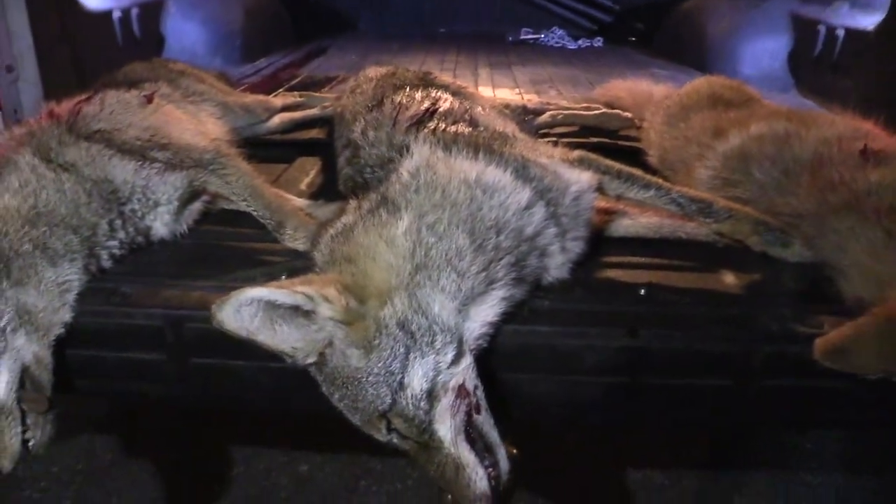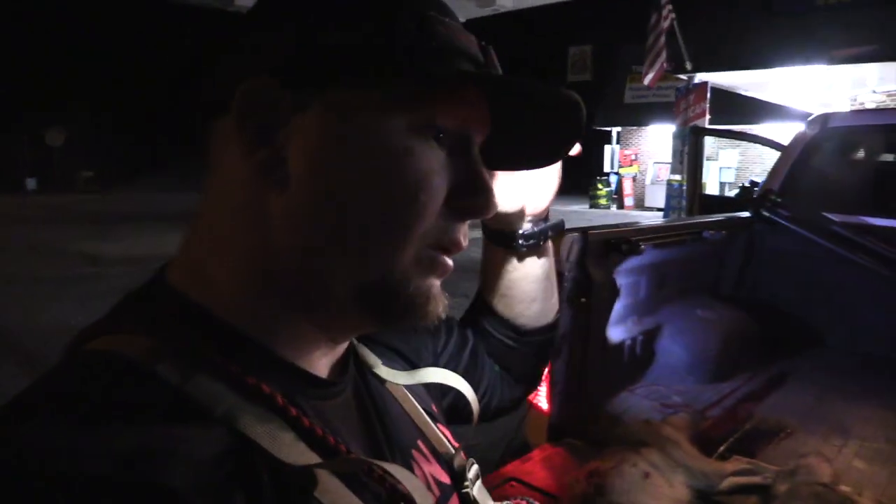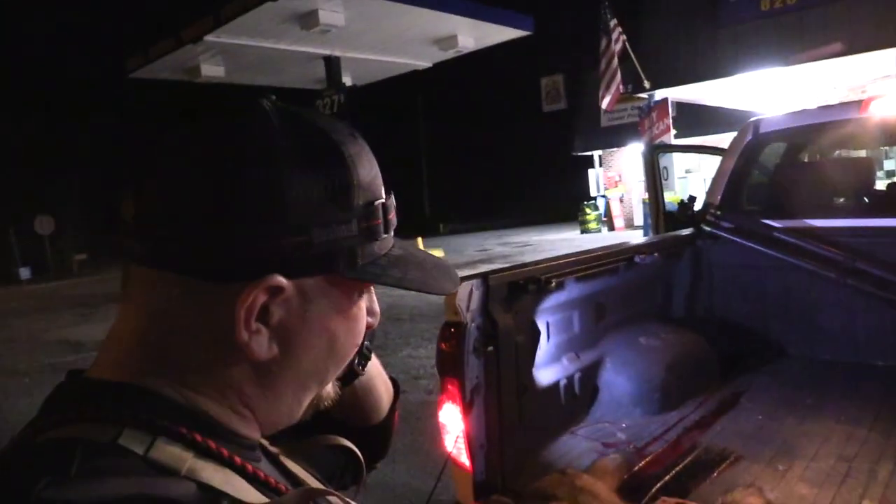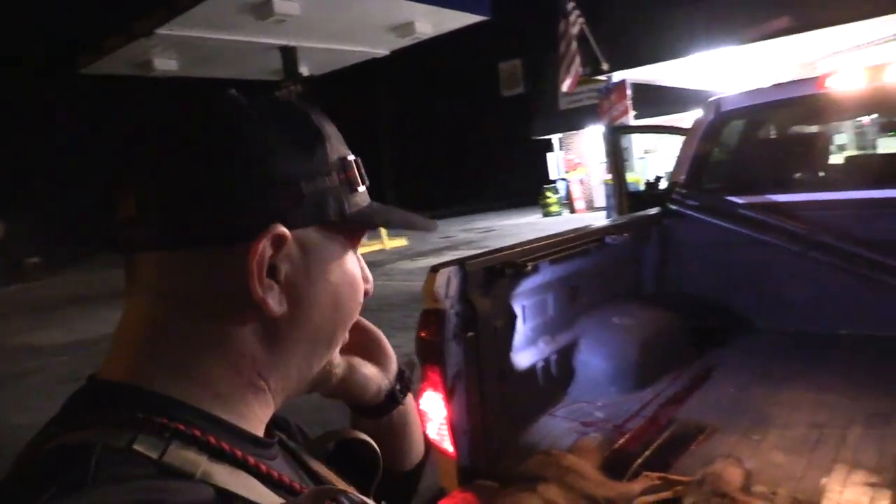But man, when a plan comes together, and what's crazy is the first spot where I shot this dog here. Those dogs really and truly were all lucky, just for the simple fact that we didn't know that there was a game fence there. We didn't really know what was going on, but the fact we were able to get these 3 killed.